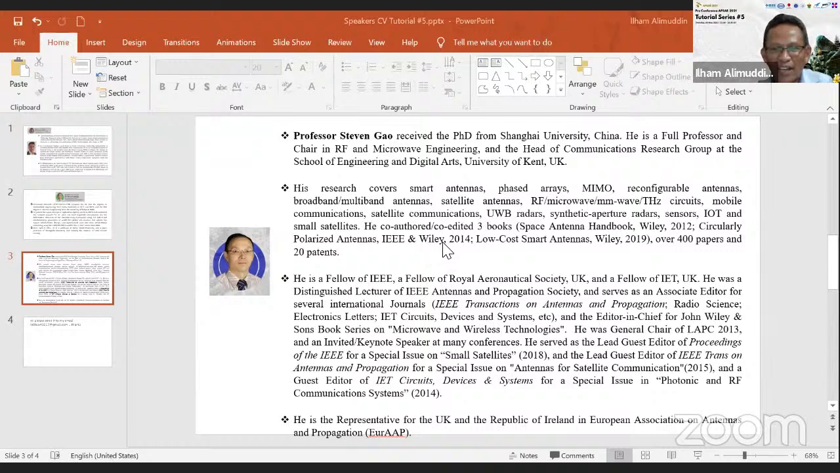He has a book and co-authored three books, including one about space antennas. He is a fellow of IEEE, a fellow of the Royal Aeronautical Society UK, and also a fellow of IET UK. He was a distinguished lecturer of the IEEE Antennas and Propagation Society and served as an associate editor for several international journals.